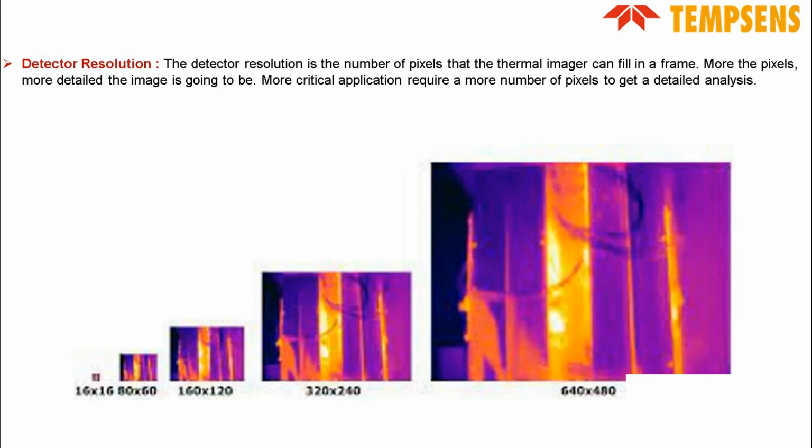Second is detector resolution. Detector resolution is basically the number of pixels that the thermal imager has. The more pixels, the more detailed an image it will give you. So more critical applications require higher resolution or higher pixel count, so that you can get a detailed image for the analysis.